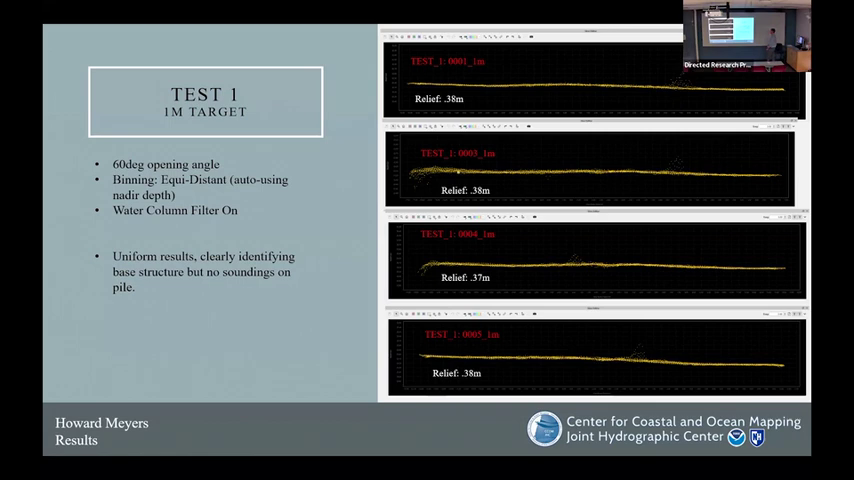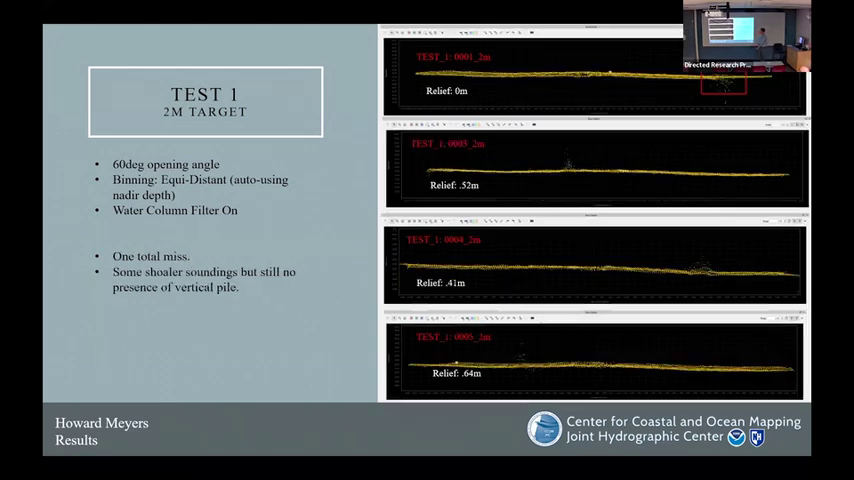binning method, water column is on. And so we see here pretty uniform results, clearly identifying the base structure. As we see here, base, base, base, base. But there's no soundings on the pile. All of our measurements are at this 0.38, 0.37 meter mark. Our 2 meter target, we have one complete miss here.